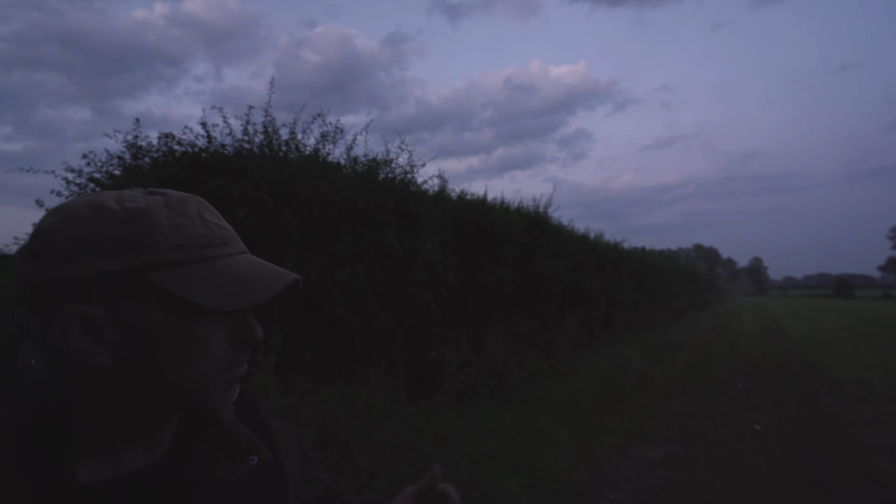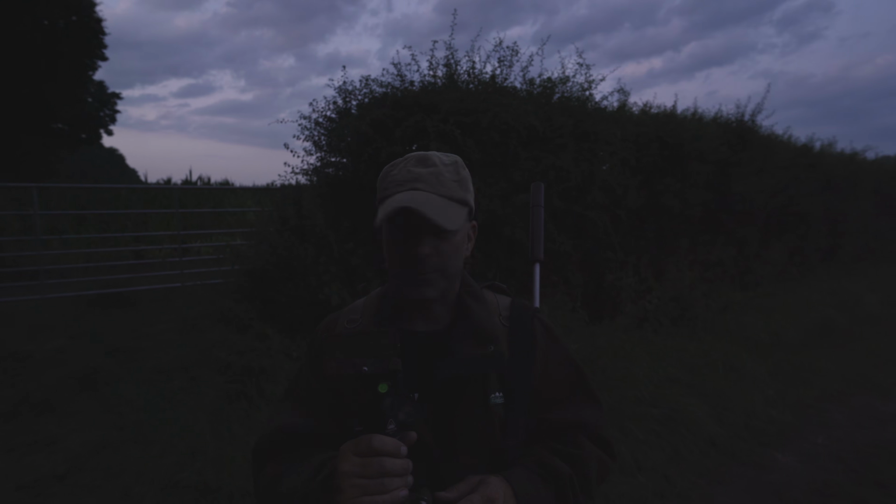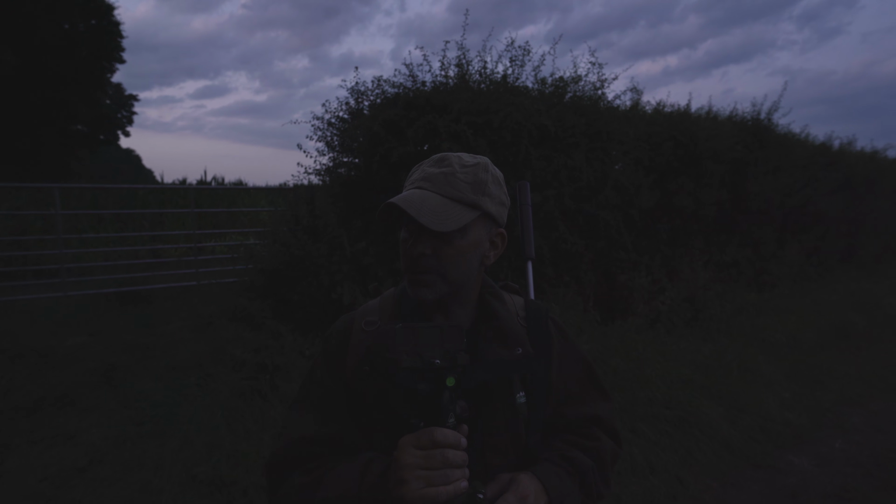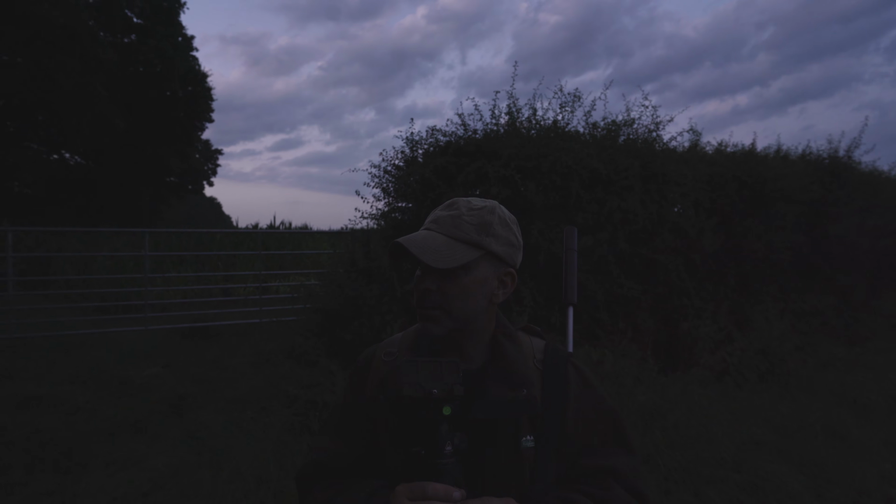Right, so we've just come down this hedgerow here, just keeping our eyes peeled because it's just starting to get dusk, and if it's gone quiet, it's the perfect time to see something. So it looks like this next field's been cut too, which is brilliant. So we cross this green lane here, get over the other side, and have a little look in that next field.